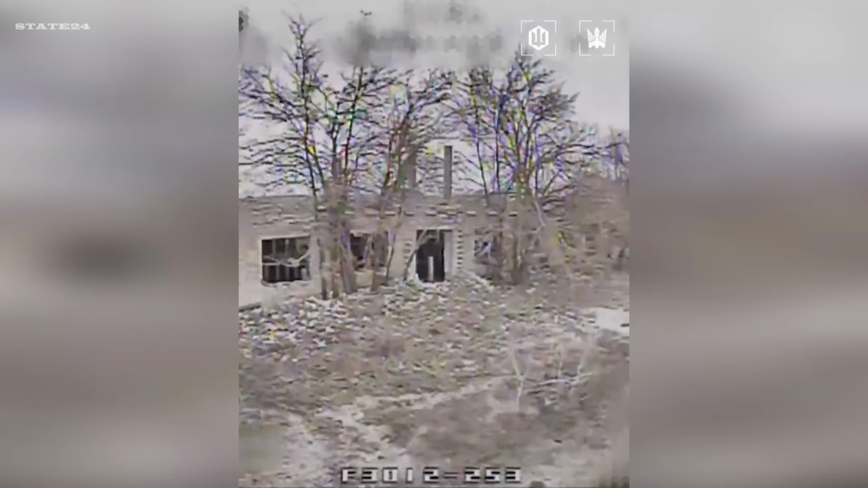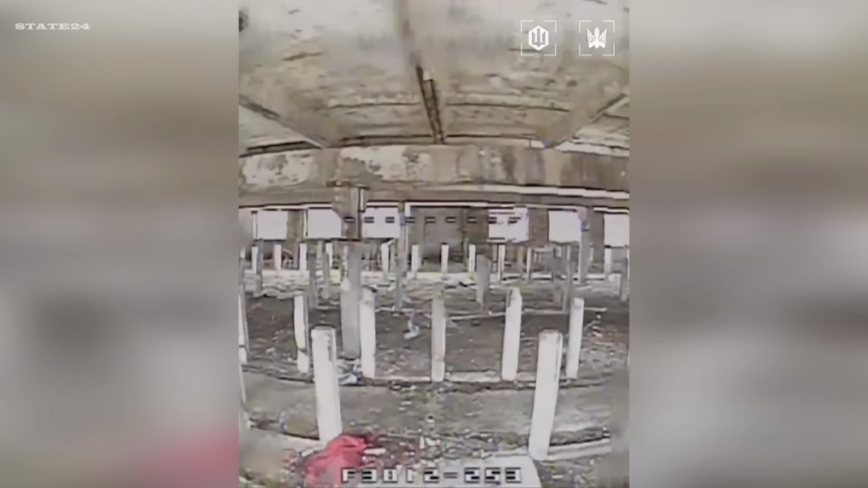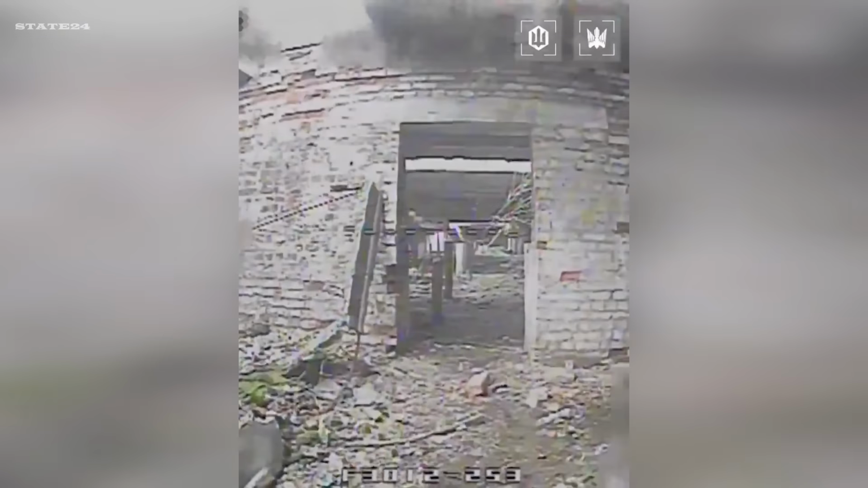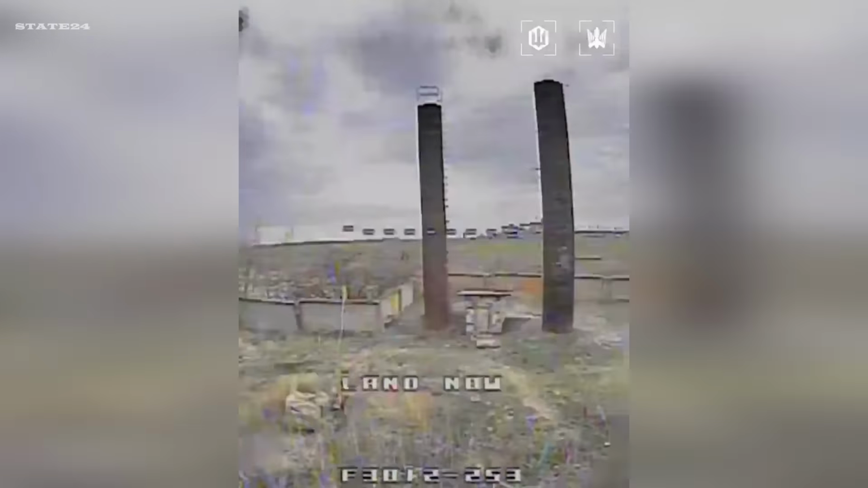Watch this one carefully, because this isn't a typical strike. A drone operator from the Magyar Birds is methodically searching a ruined building, meter by meter, corner by corner, every shadow, every collapsed room. And then, there, a figure on the ground, motionless, possibly already gone, but the operator doesn't move on. He watches, he waits. The soldier is alive, playing dead, hoping the drone loses interest and moves on.